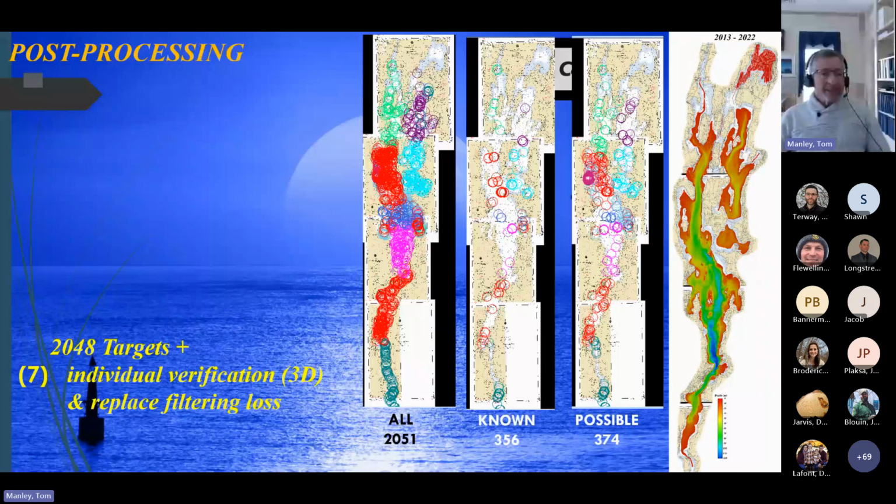Preservation of historic artifacts is an essential component of the survey. To publicly release the locations of any of these features is a violation of federal and state law. In addition to this requirement, care must be exercised to preserve the highest quality records of these features. During the whole lake side scan mapping program, over 2,000 targets of interest were defined. 386 were previously known, and it is expected that an additional 374 will be documented. Further research will be required to document the remaining 1,300 targets.